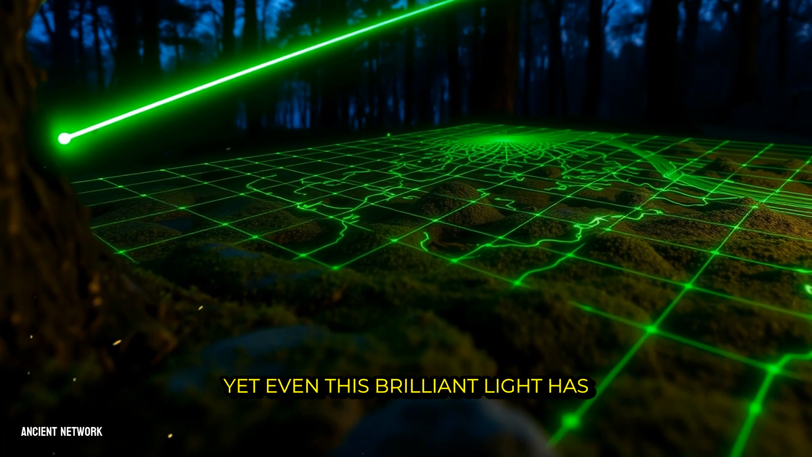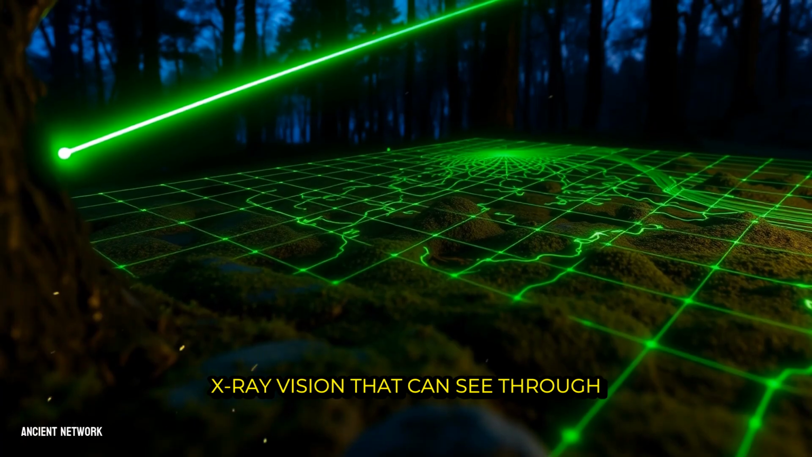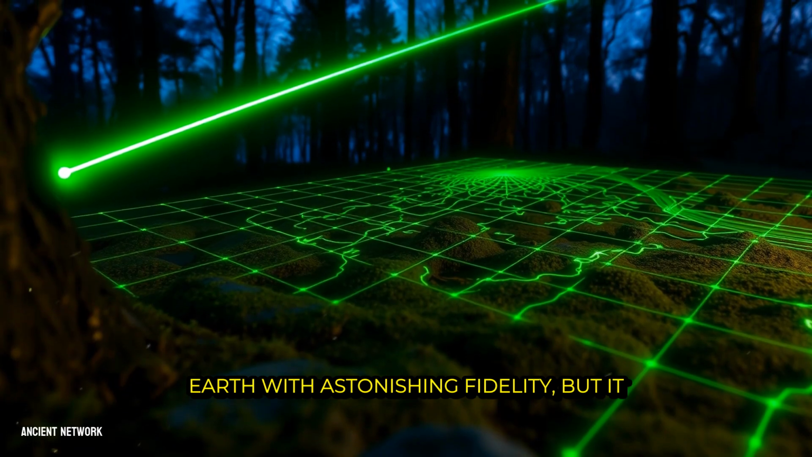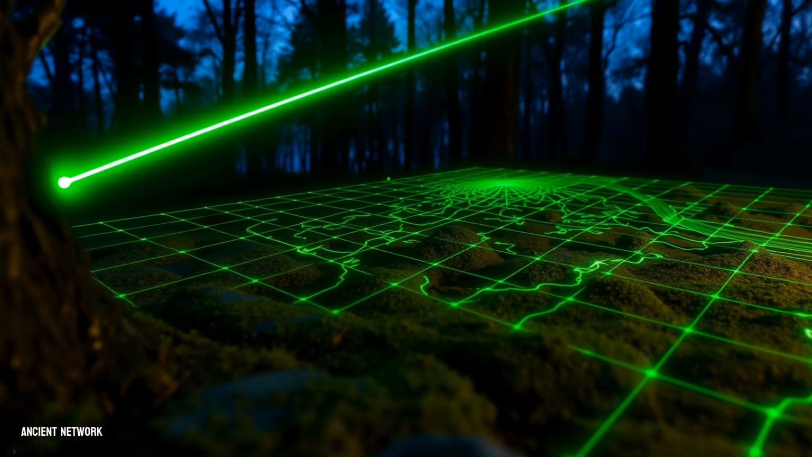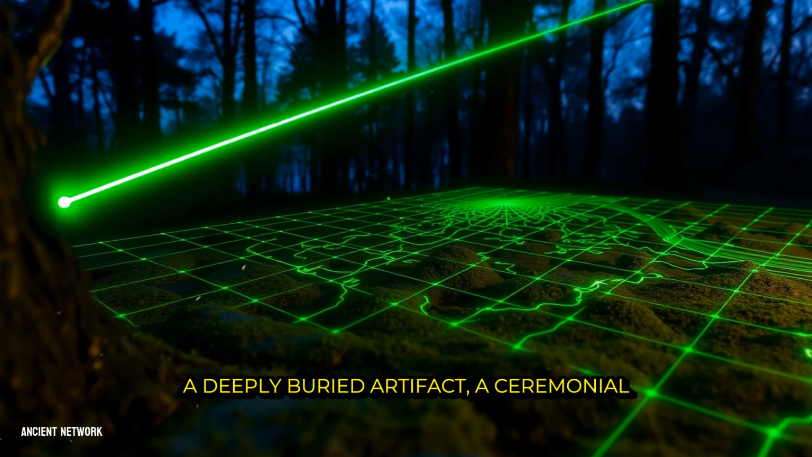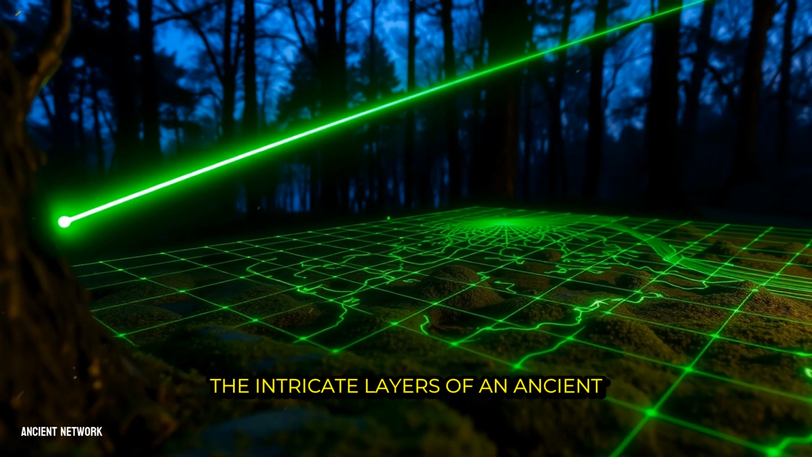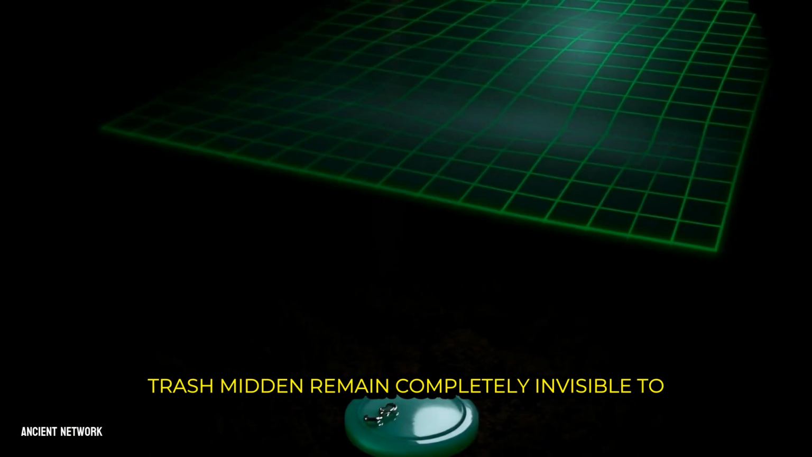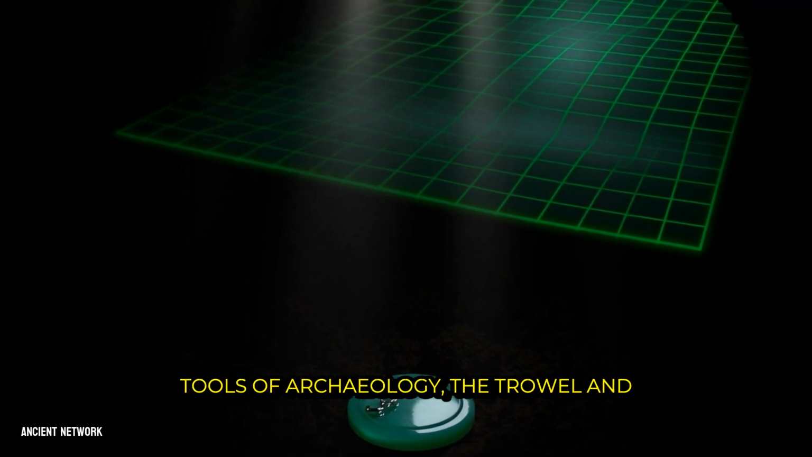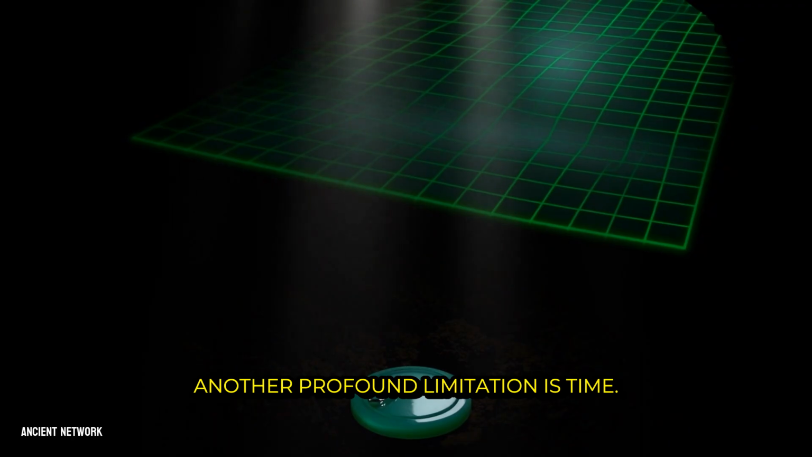Yet even this brilliant light has its boundaries. The laser's eye is powerful, but it is not a form of X-ray vision that can see through everything. It maps the surface of the Earth with astonishing fidelity, but it cannot peer through solid ground. A stone foundation lying just beneath the soil will be revealed, but a deeply buried artifact, a ceremonial offering placed in a pit, or the intricate layers of an ancient trash midden remain completely invisible to the airborne scan. These objects wait for the traditional tools of archaeology, the trowel and the brush, to tell their part of the story.